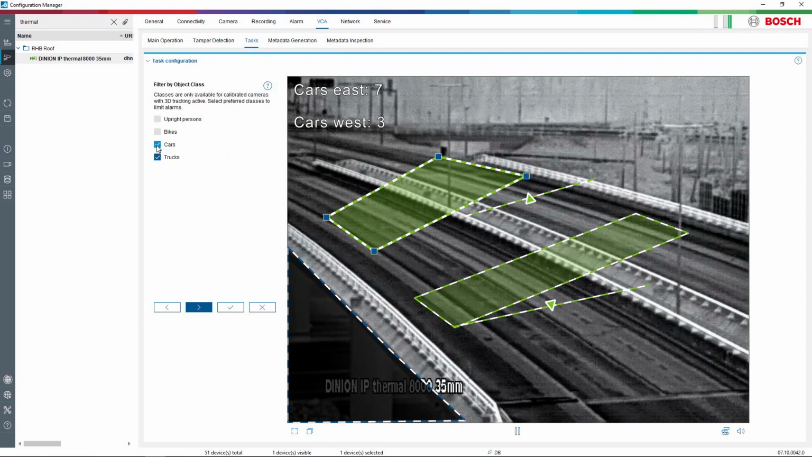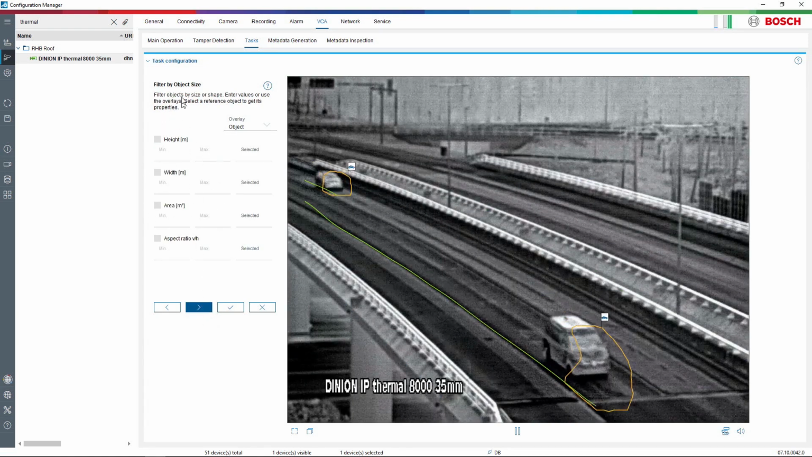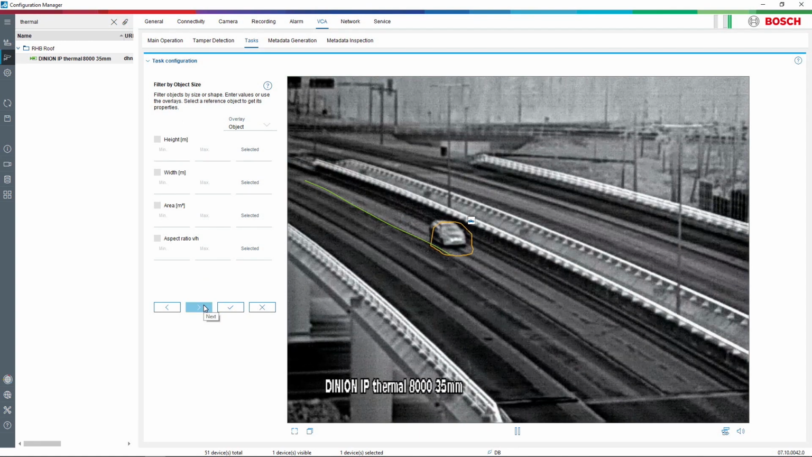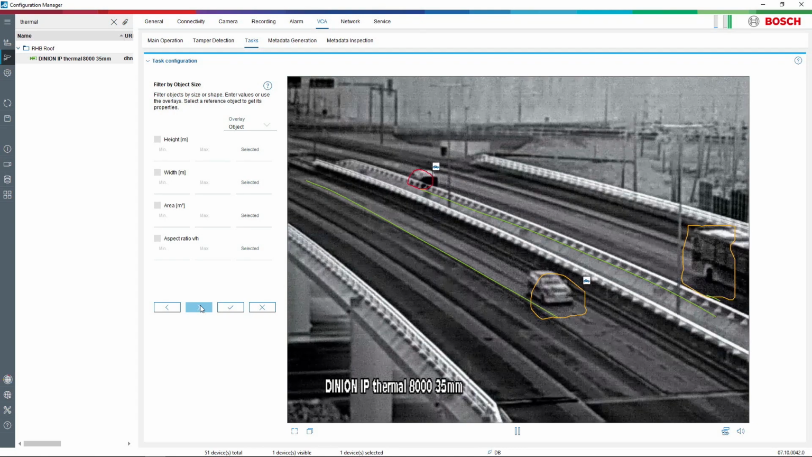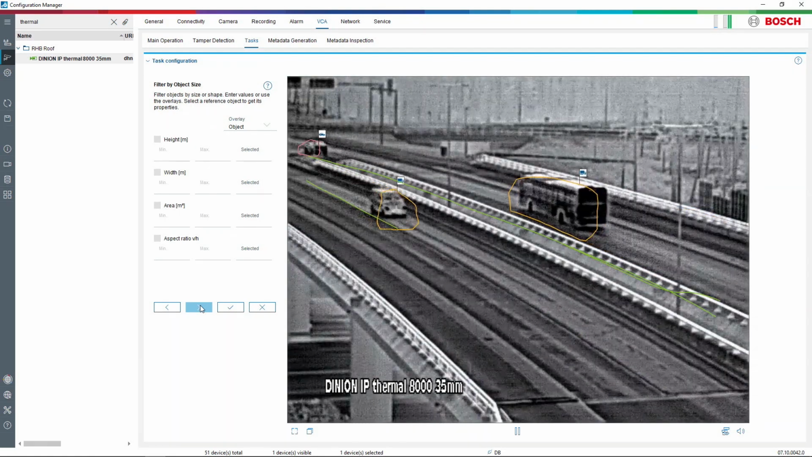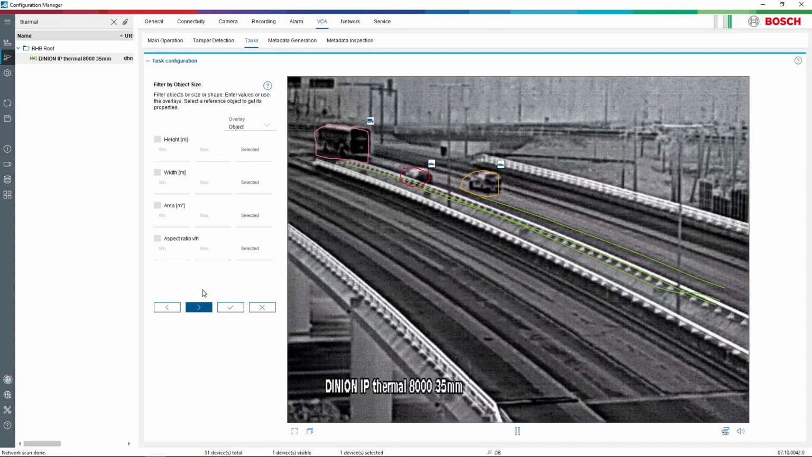And here I can select that I want to make an alarm on cars and trucks. For this scenario, I don't want to change the height or width, but I can do that as well. Yeah, and these filters that you're showing right now, we mentioned them in the IBA session we did. And also, if you would like to get more familiar and learn how to set up one of these cameras really in detail, I really recommend you to join and go to the Bosch Academy, to our training portal, to attend these trainings, because there are a lot of nice trainings there that will teach you how to do this in detail.